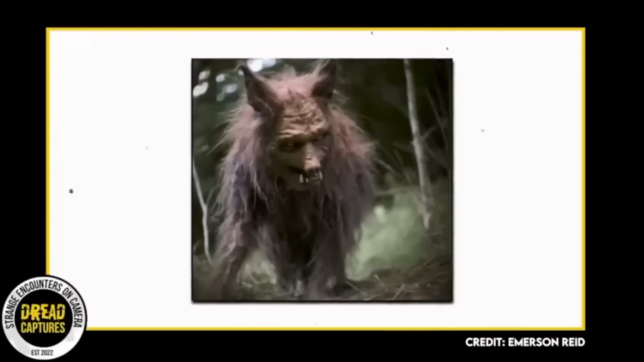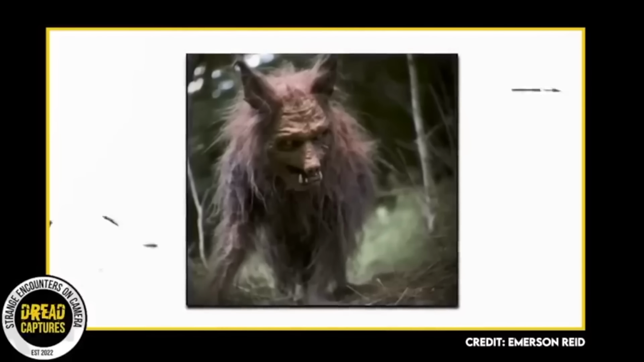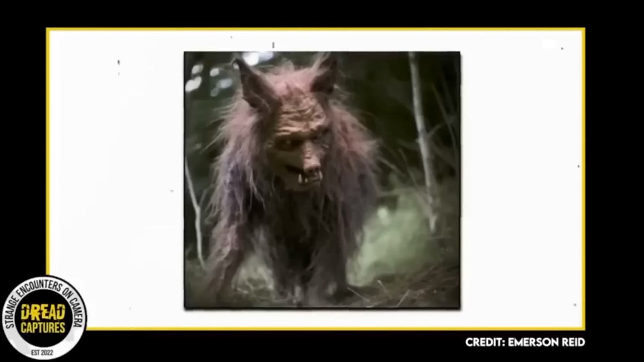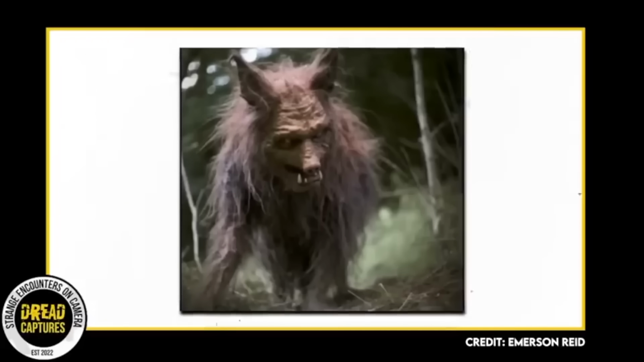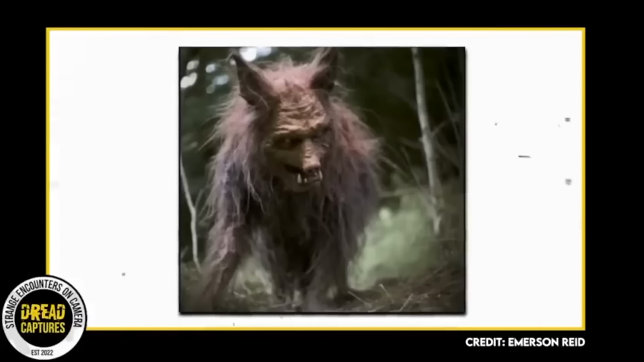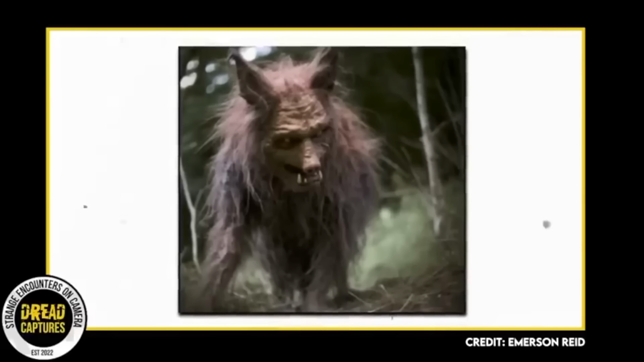One chilly evening in the dense forests of Georgia, a trail camera owned by a man named Mike captured an image that sent shivers down the spines of those who saw it. The creature it caught was a nightmarish figure, something that seemed to have stepped out from the pages of a horror novel or the depths of a fever dream.